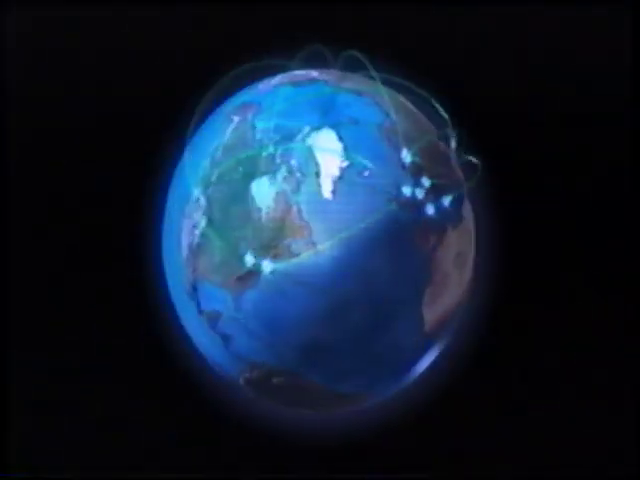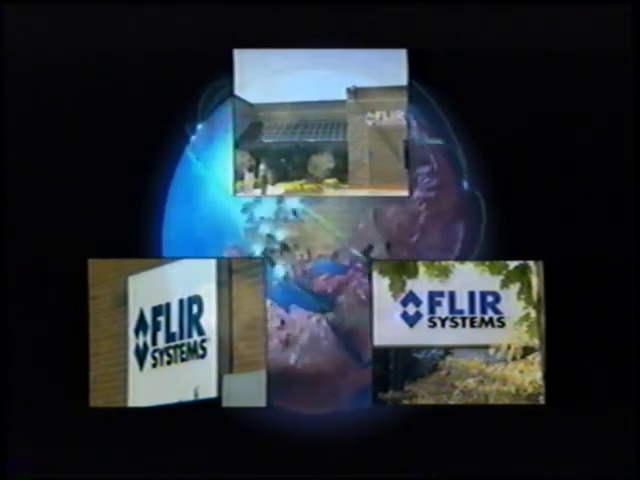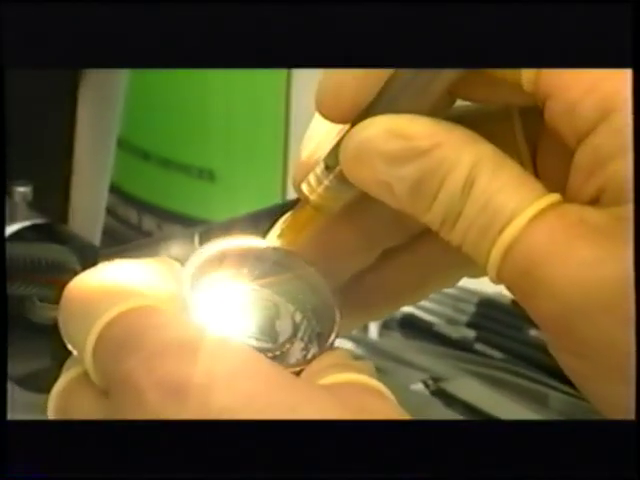In combination, these 5 markets generate revenues of more than $200 million annually, employing more than 700 people at FLIR centers around the globe. FLIR invests heavily in product research and development, which has led to breakthrough products and advancements in imaging technology for all 5 of the corporation's business lines.